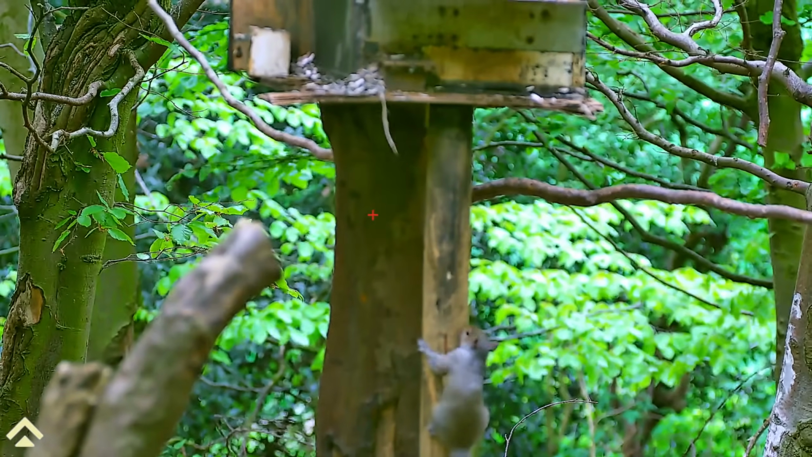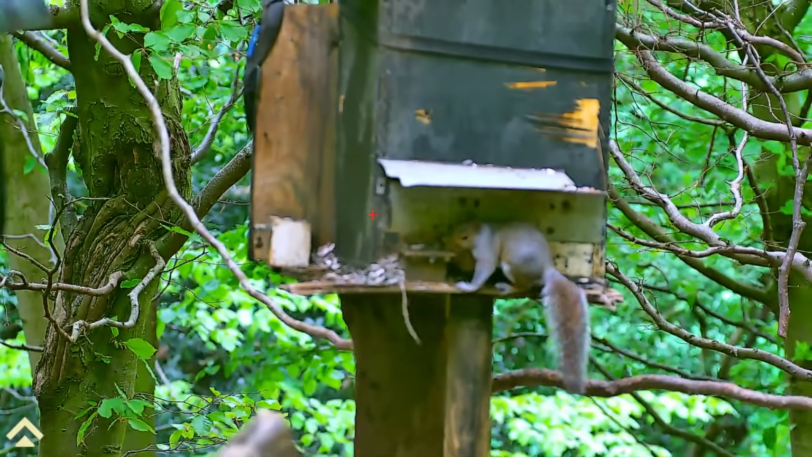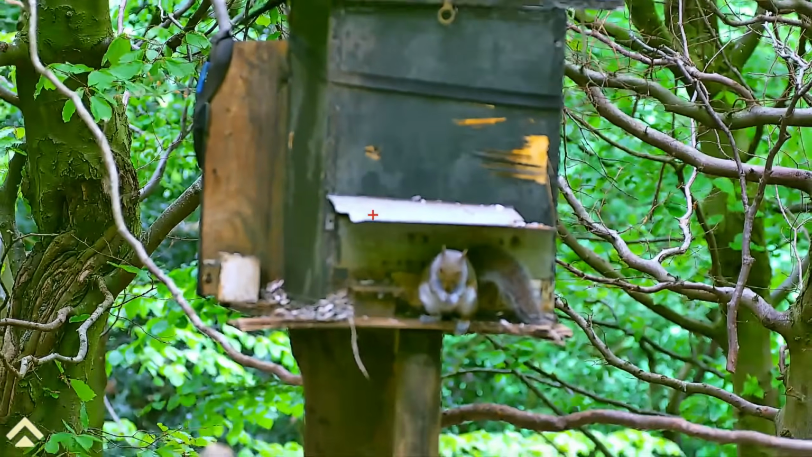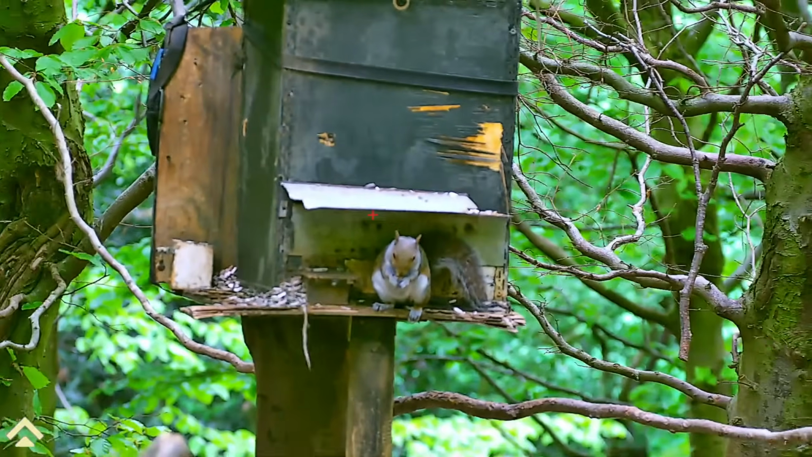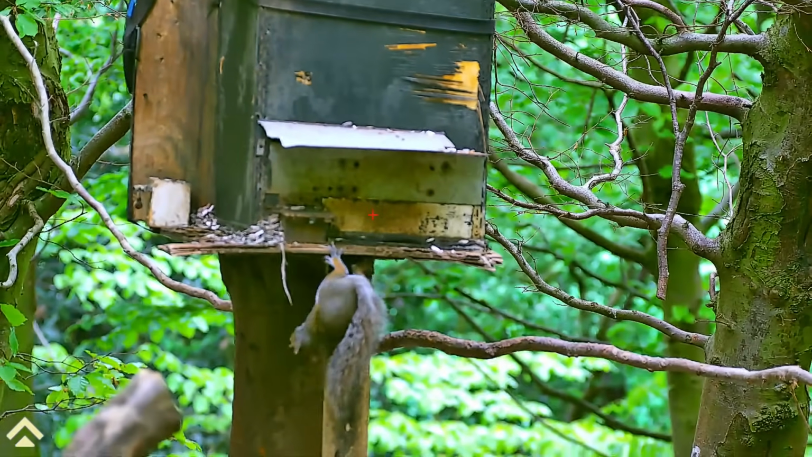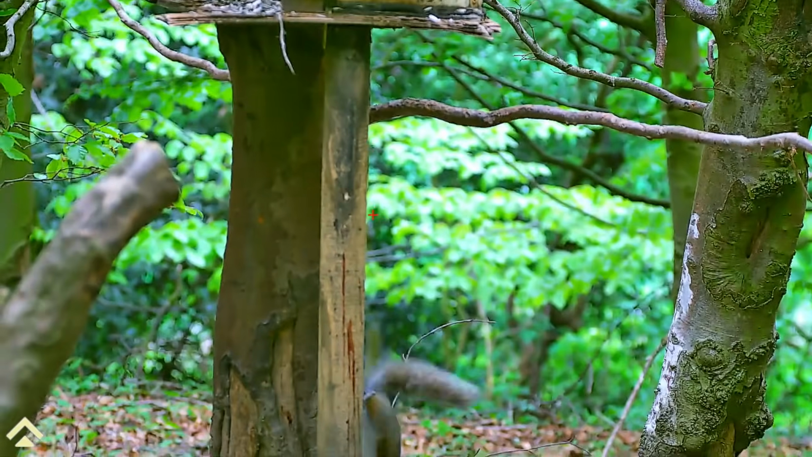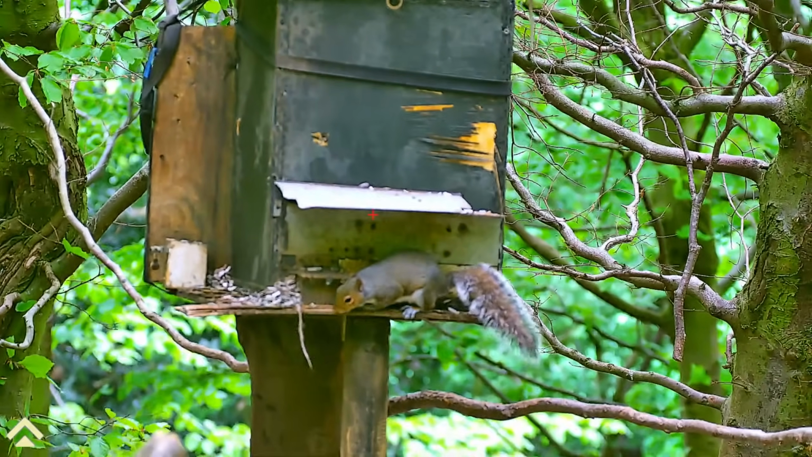After the first one at this feeder, I had 5 in total in just over an hour and a half, up till 11:30. But after that, there was nothing for another 2.5 hours, so I just called it a day. And this was the last one of the day.